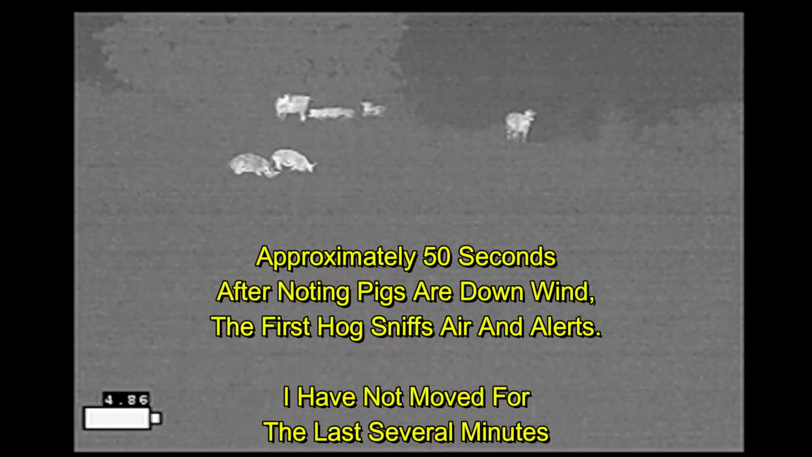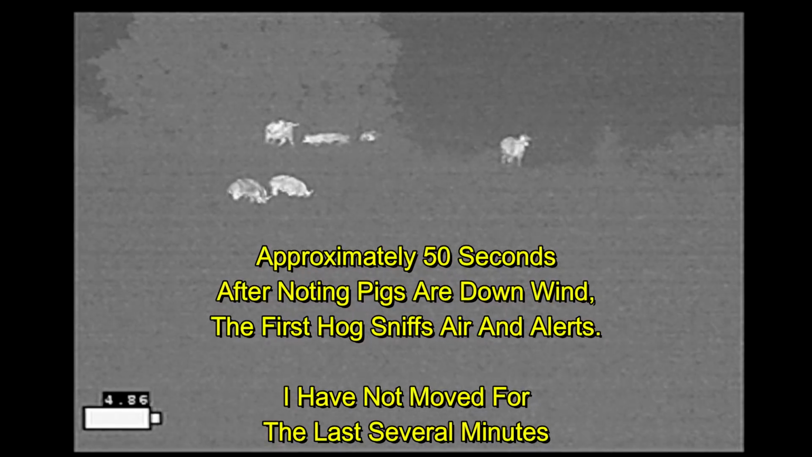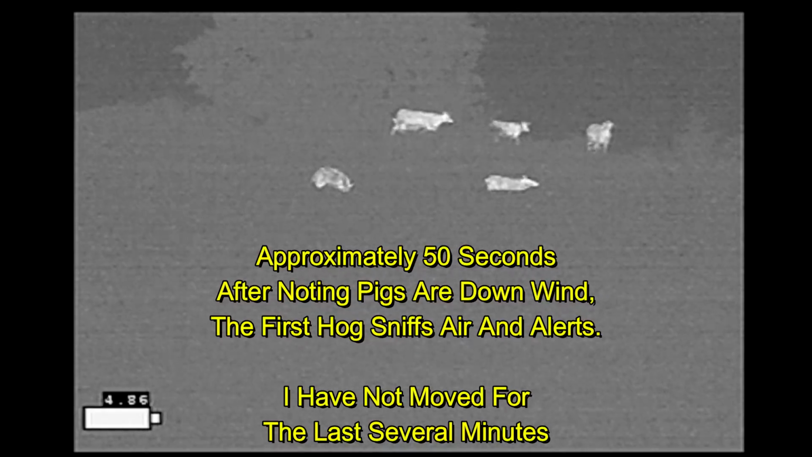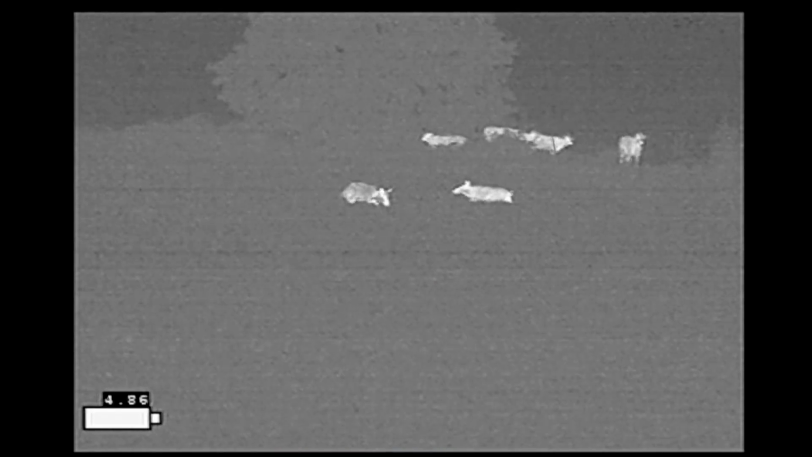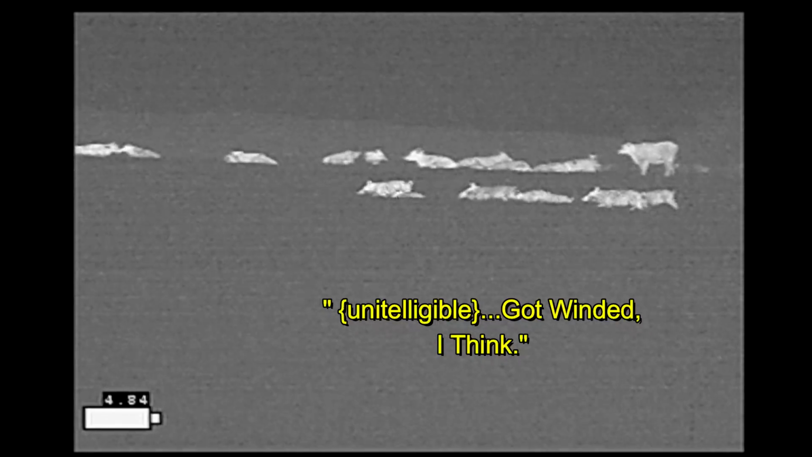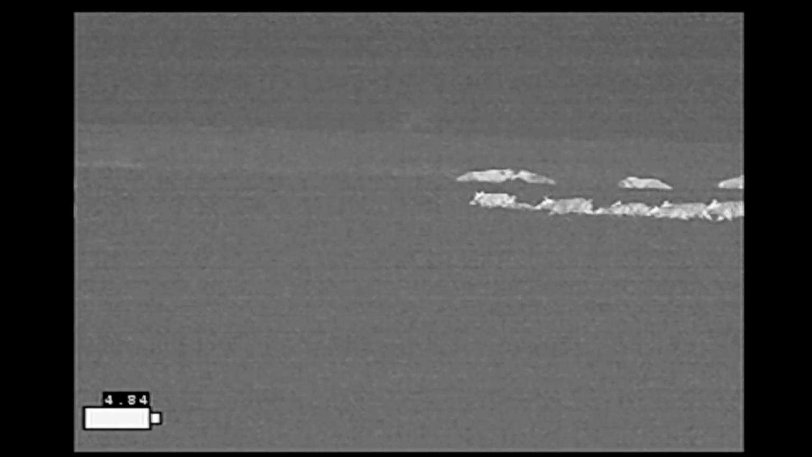That's not going to happen. Watch this lead hog right here. It's only been about 50 seconds since I noticed the wind changed. It sniffs the air, alerts, tells its buddy. They run over, tell the rest of the hogs. I got winded, I think. And I think they busted me. And that ended this hunt.